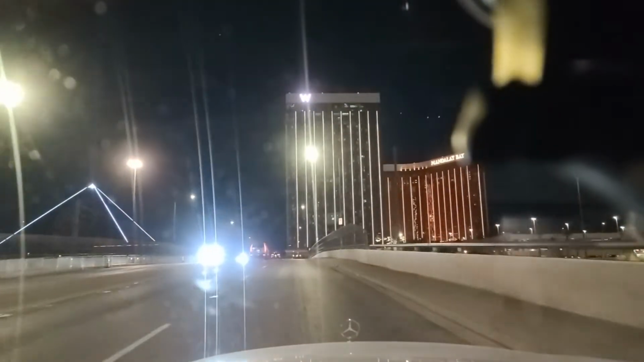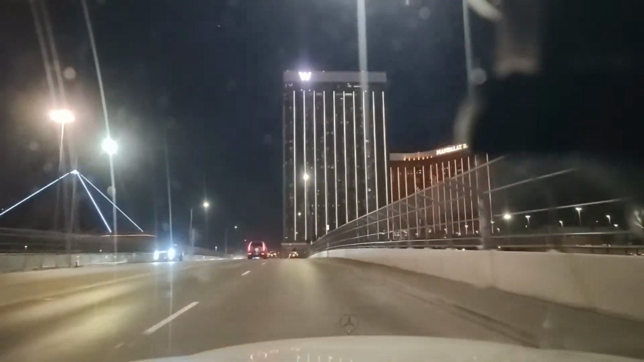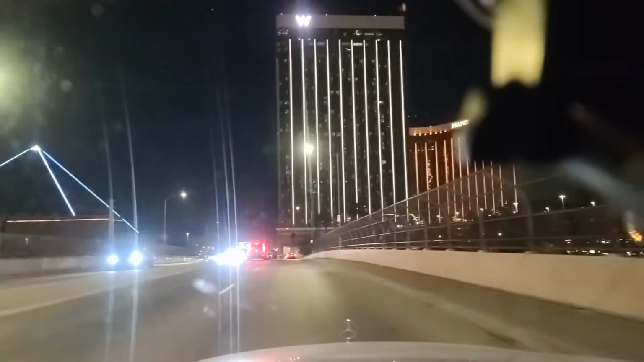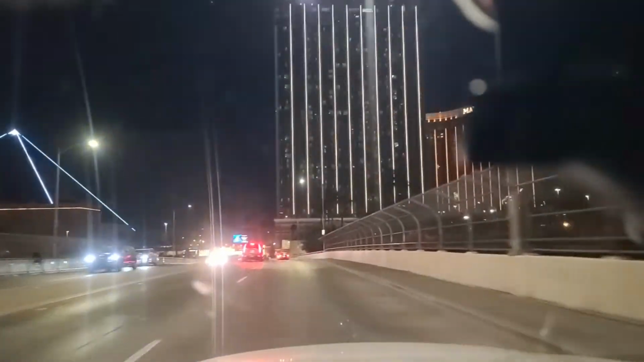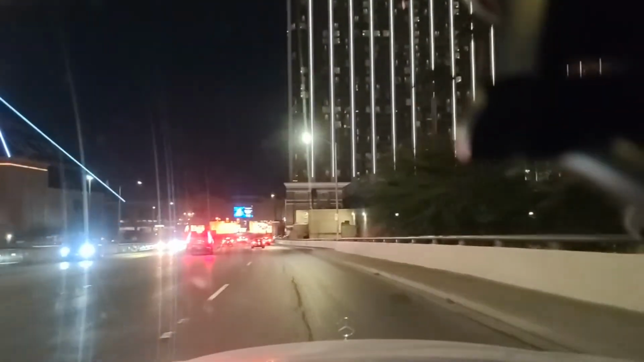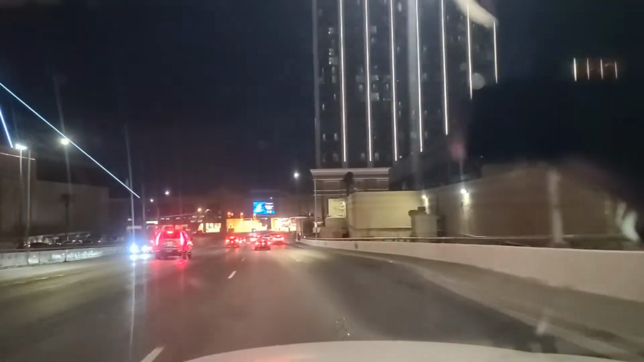Yeah, especially here on the Strip, you never know what we're going to encounter down here. So the newly renamed W right there in front of us. So we come up here to Luxor Drive.